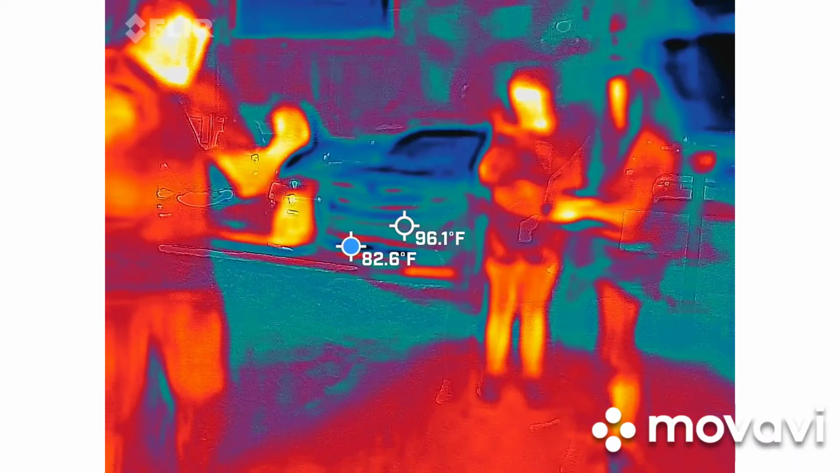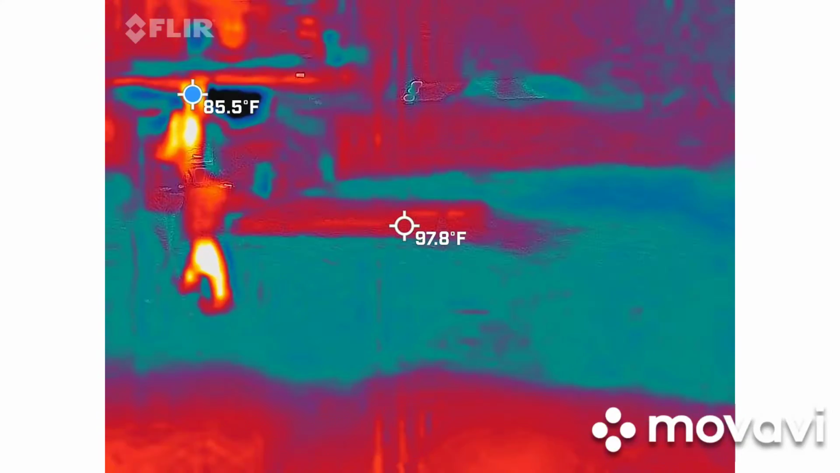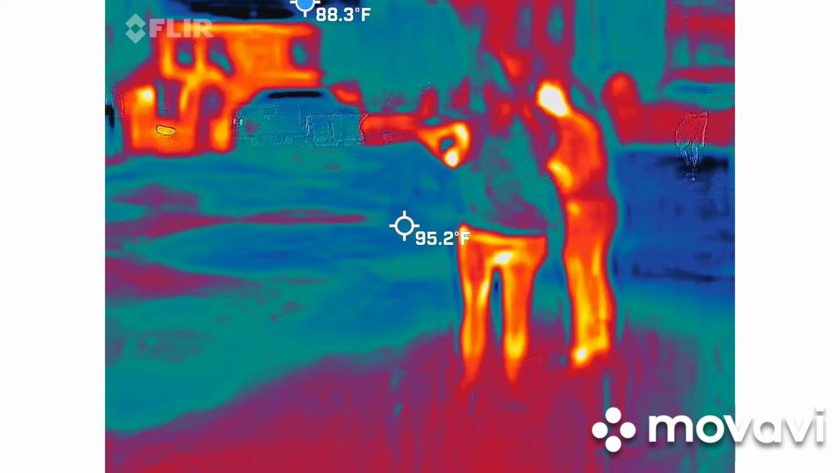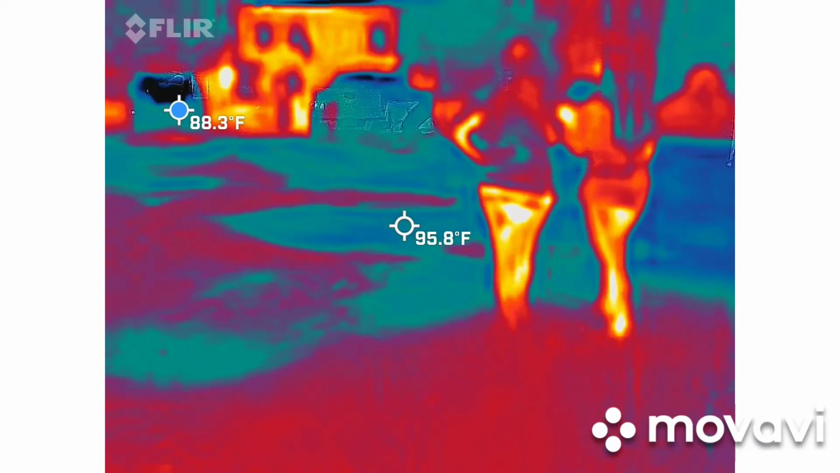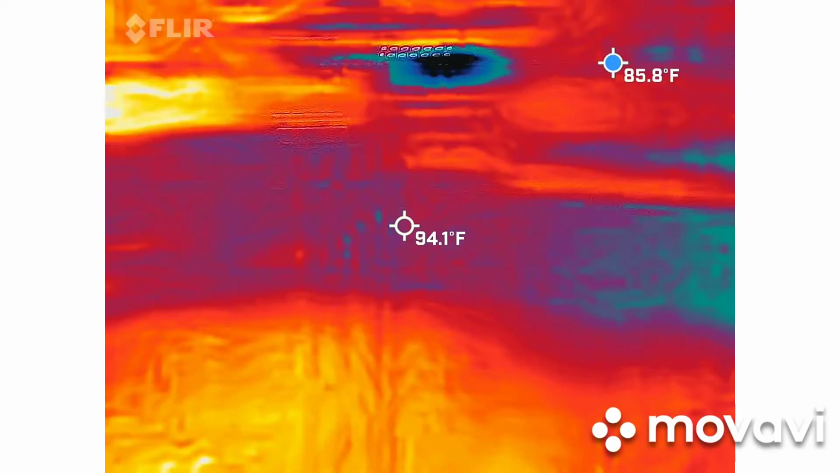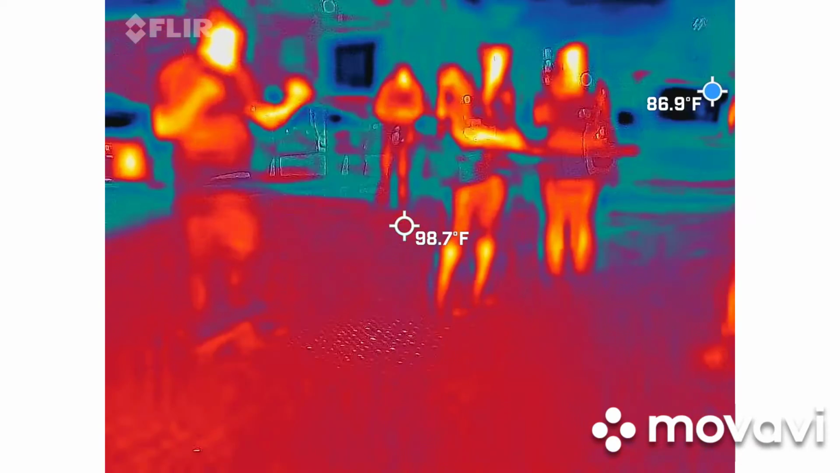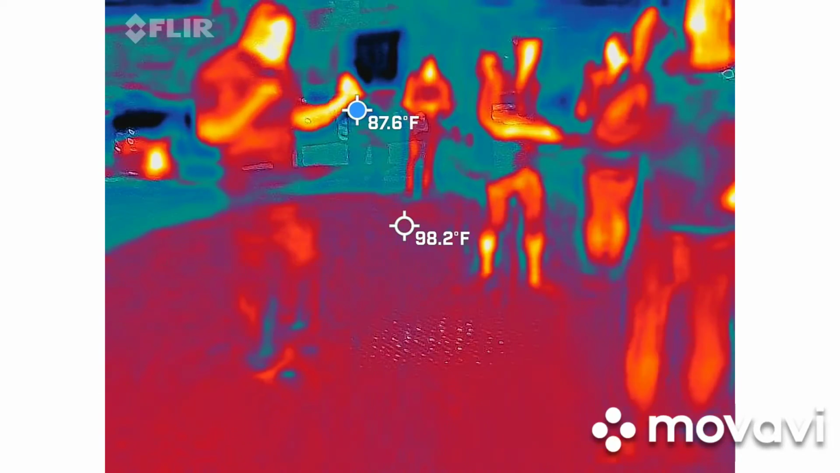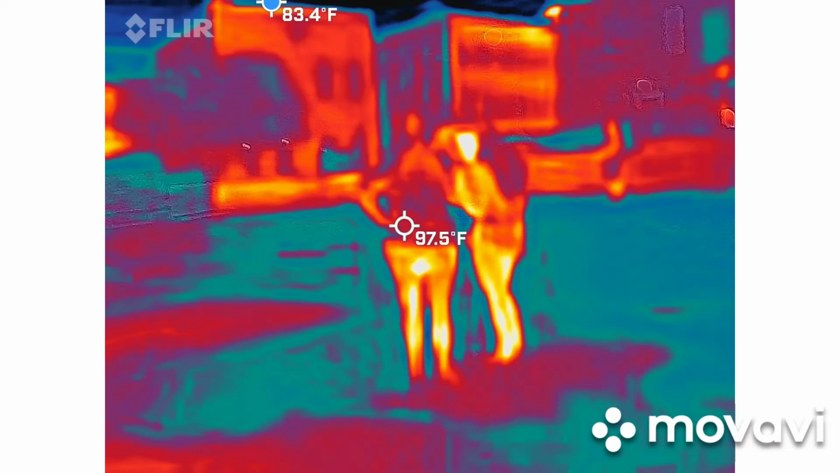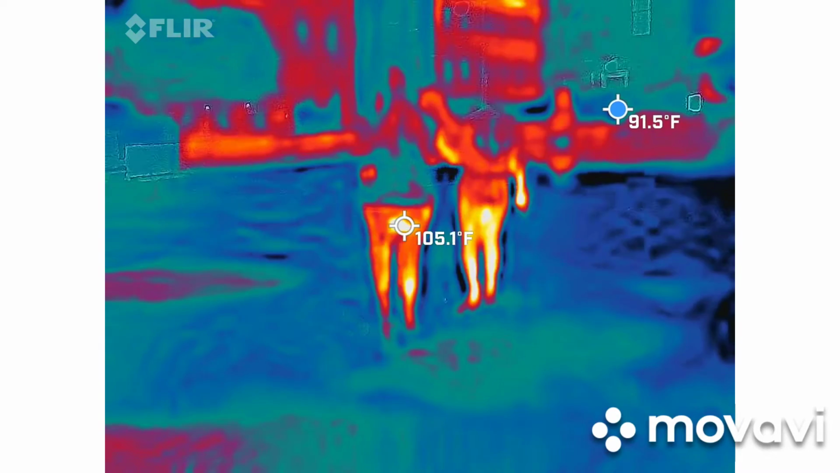It's not going to take on the outside. Hey, Bill, stay where you are.